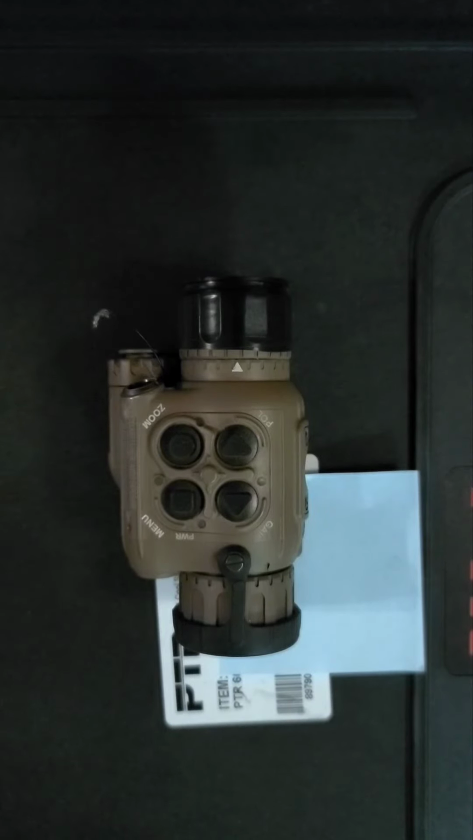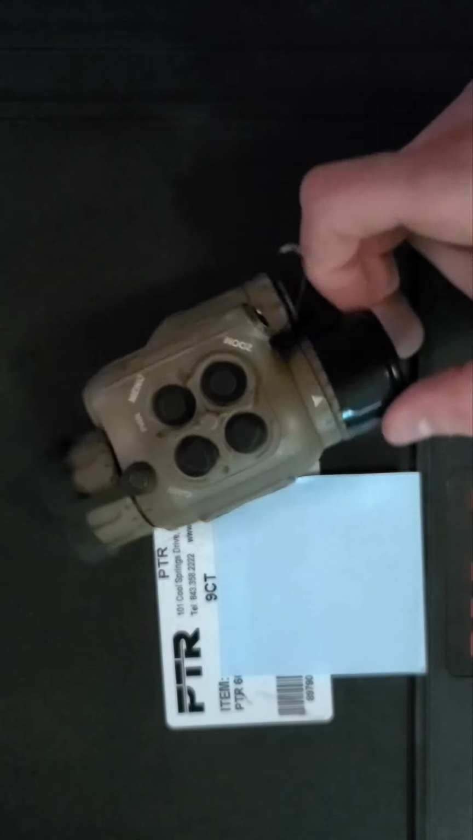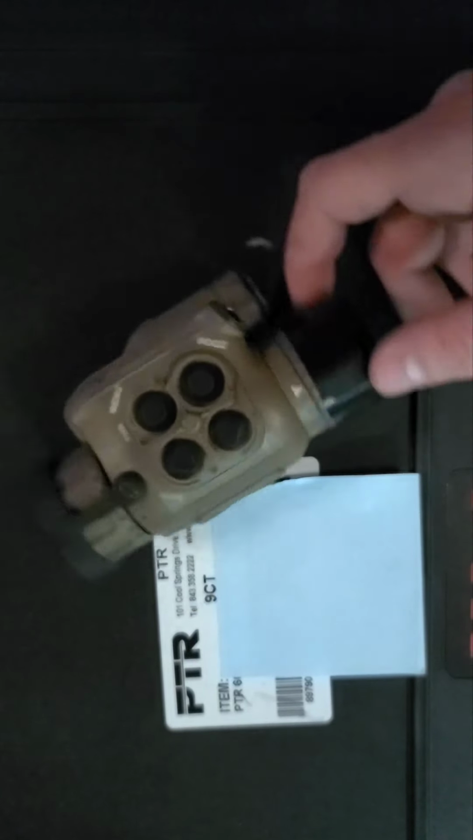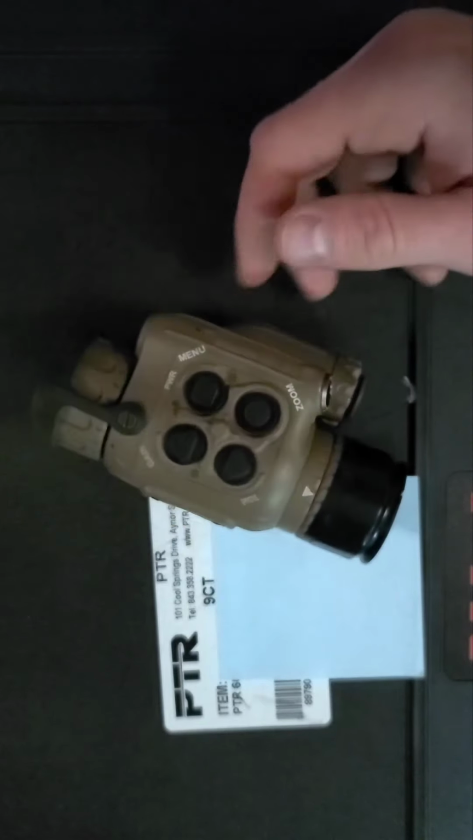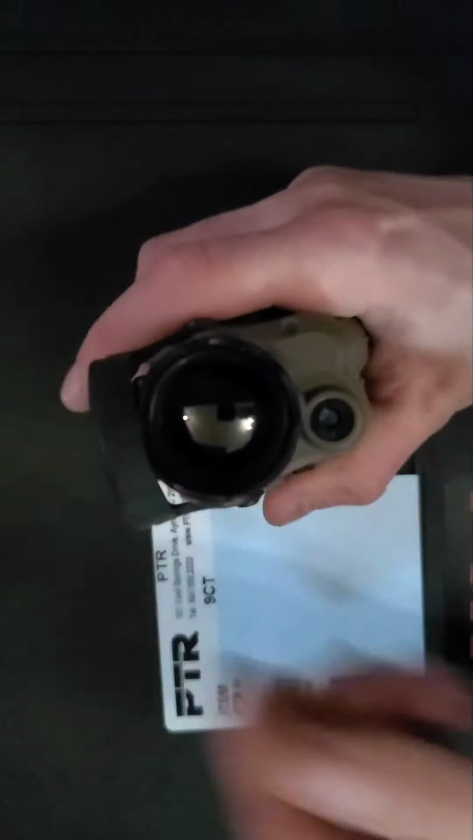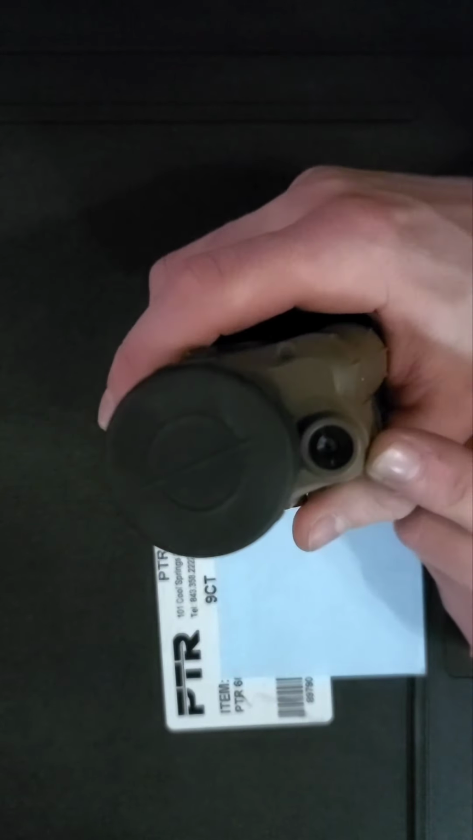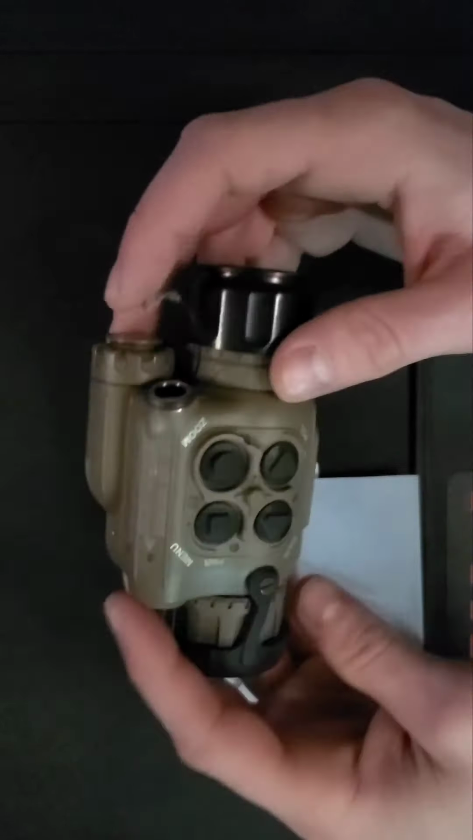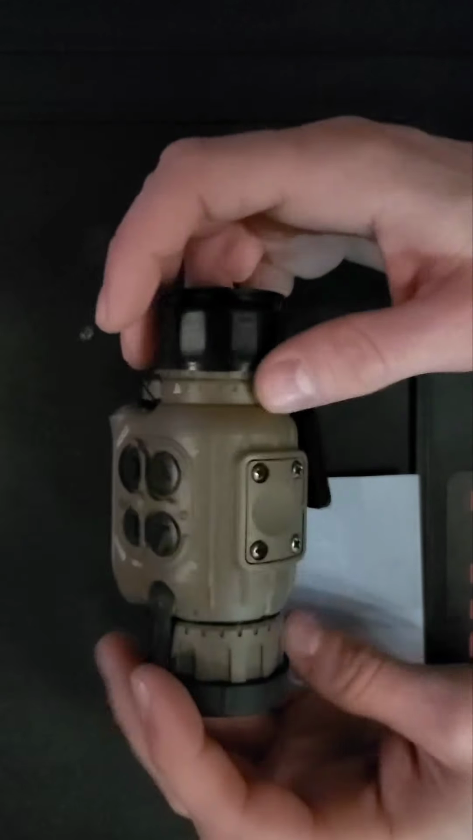Alright guys, so today we're going to be talking about the Pixels on Target Voodoo S Mini Thermal Monocular, handheld, helmet mounted, and clip-on mounted thermal. Just kind of diving straight into the specs here. You have a 25mm germanium lens. You have a Class 1 IR laser, you can see right here. The body is either made of aluminum or a magnesium housing.